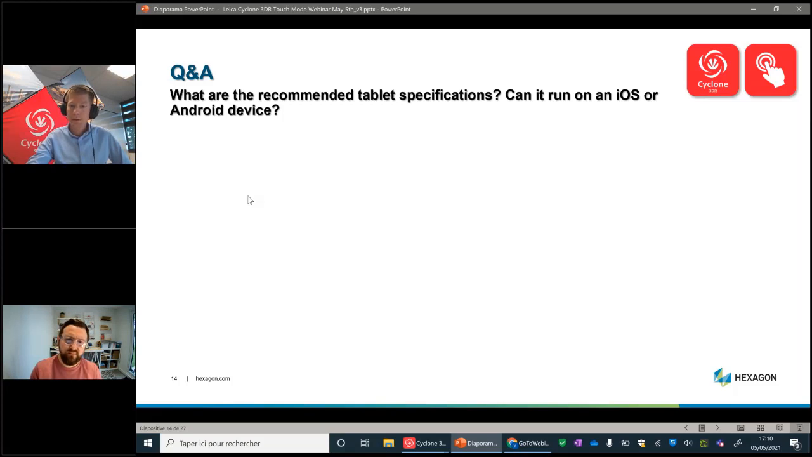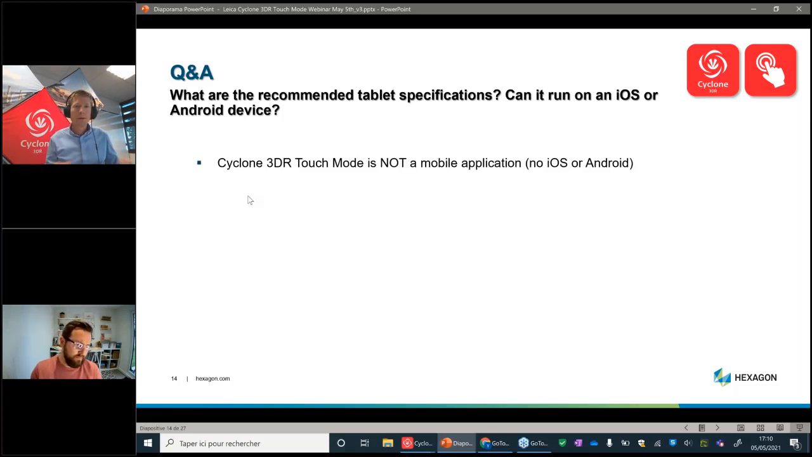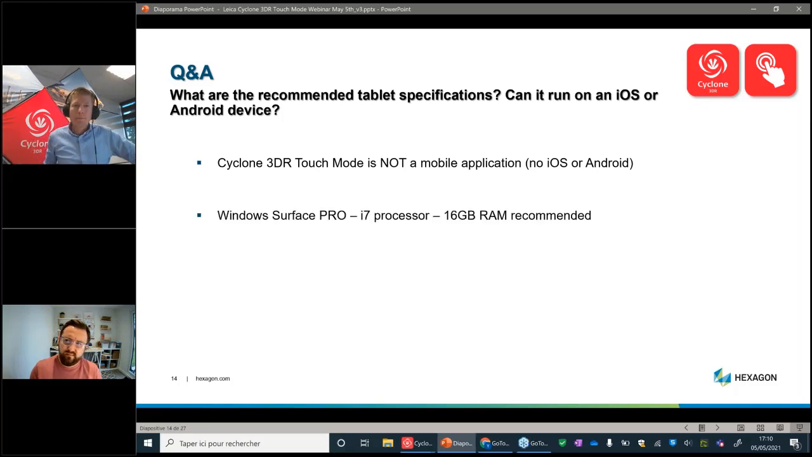Okay, thanks, Paul. So yes, it was a frequent question, and maybe I should remind that Cyclone 3D is not a mobile application, so it is not possible to get it from iOS or not working on Android. The development that we have done for touch mode is to make it work on Windows Surface Pro. Here I am mentioning the specification. The recommended specifications are an i7 processor and 16 gigabytes RAM memory, and I would say that 8 gigabytes RAM memory would be the minimum.